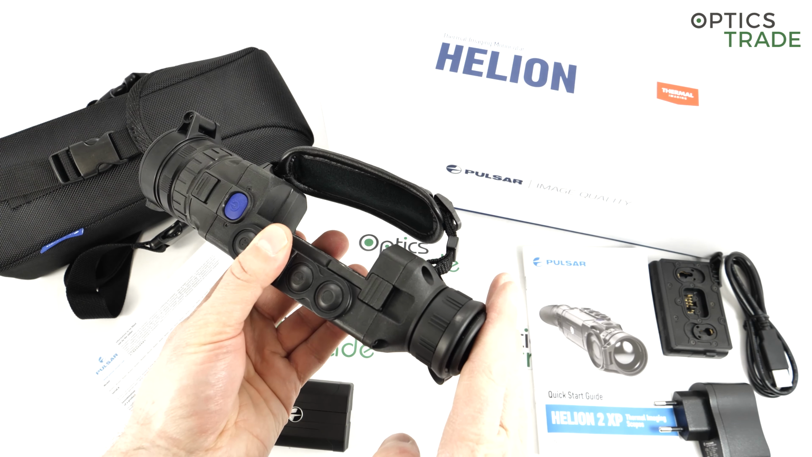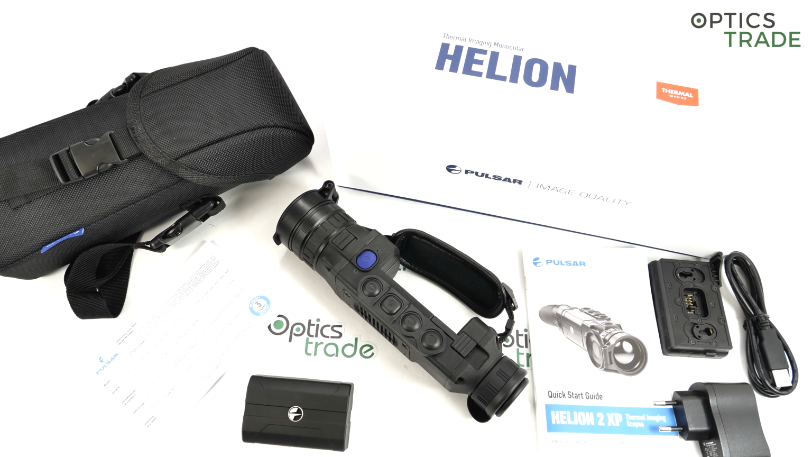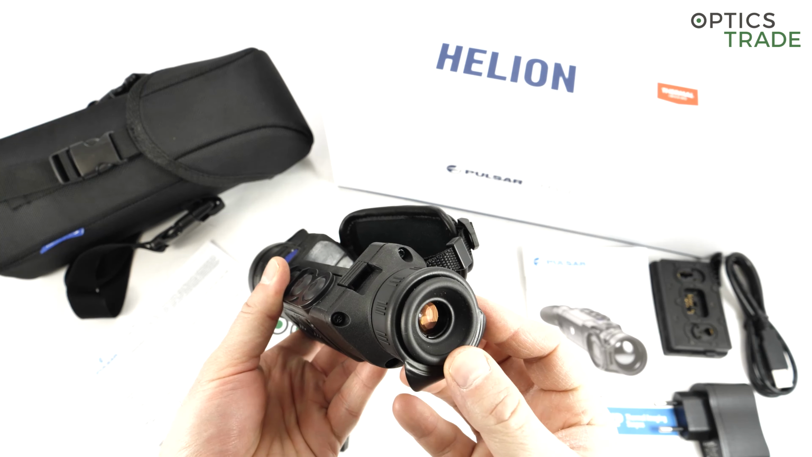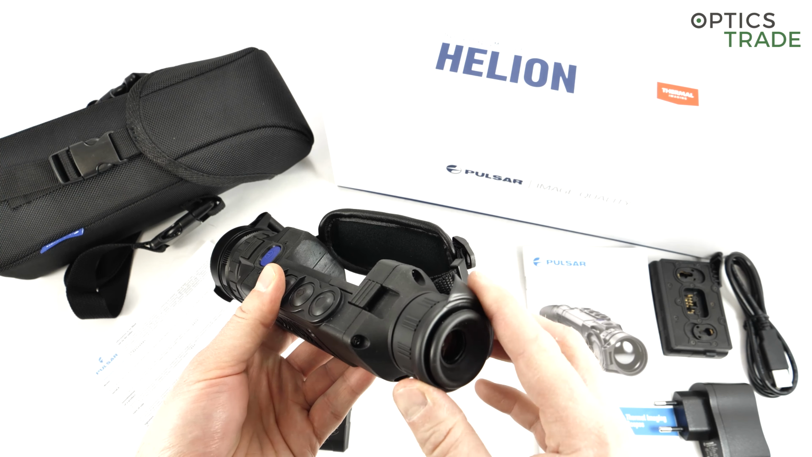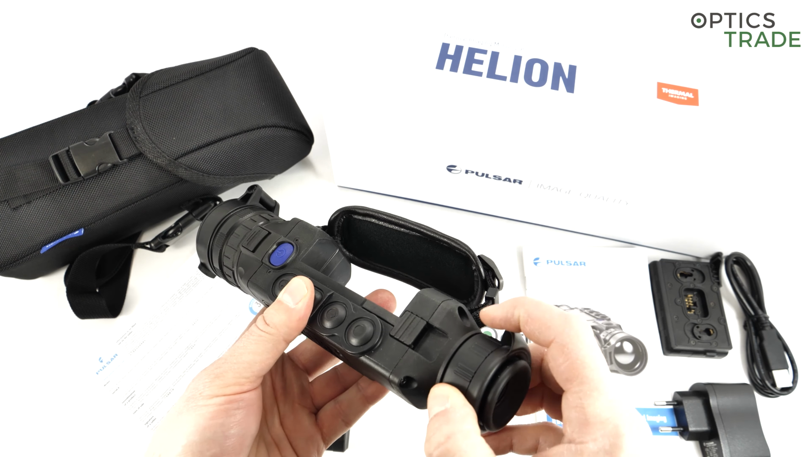If we look at the eyepiece, it has roughly 15 millimeters of eye relief, really a lot, and this is, I would say, one of the main advantages of Helion compared to all other devices on the market, even against their Axions from the same manufacturer. Because if you're using glasses, it's really easy to use this device because of the long eye relief. And also the diopter setting and the whole eyepiece, it's made for spectacle wearers, for all those who wear glasses.